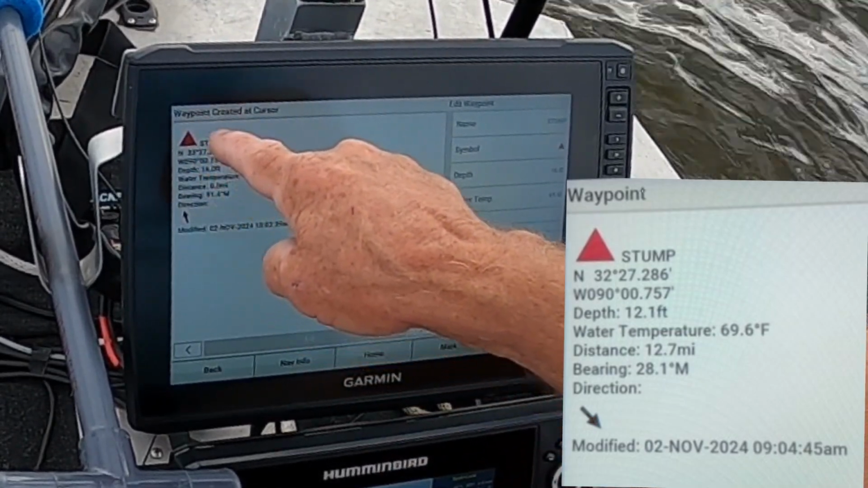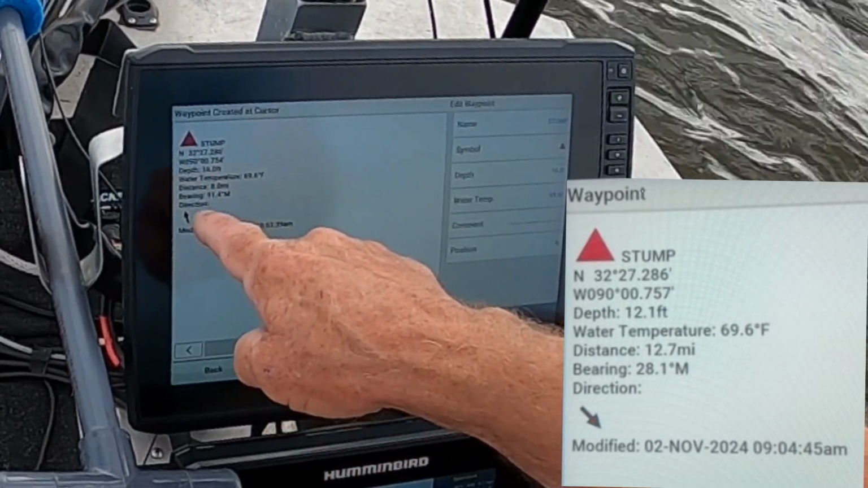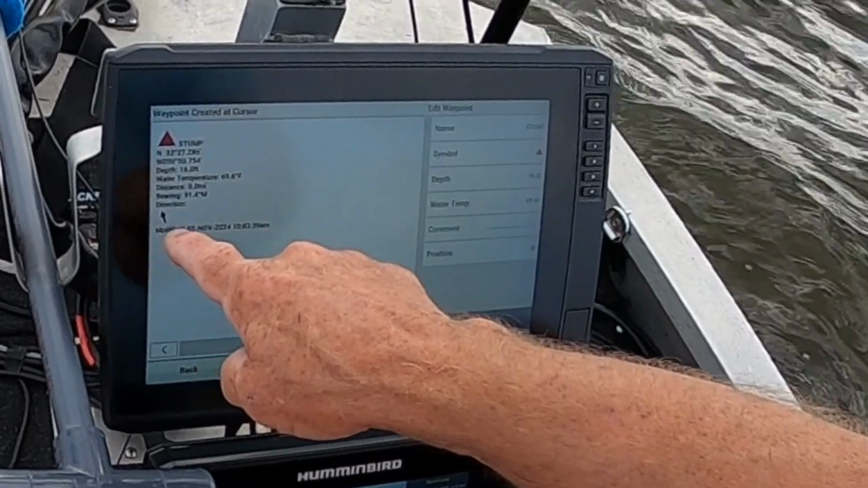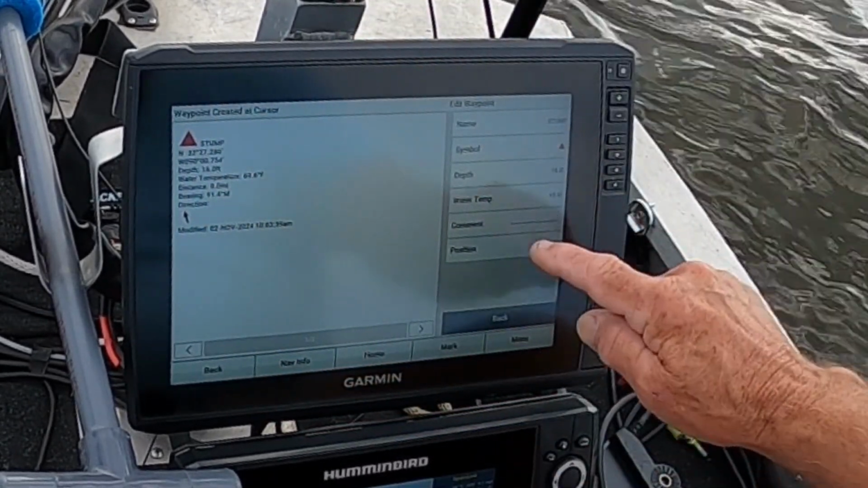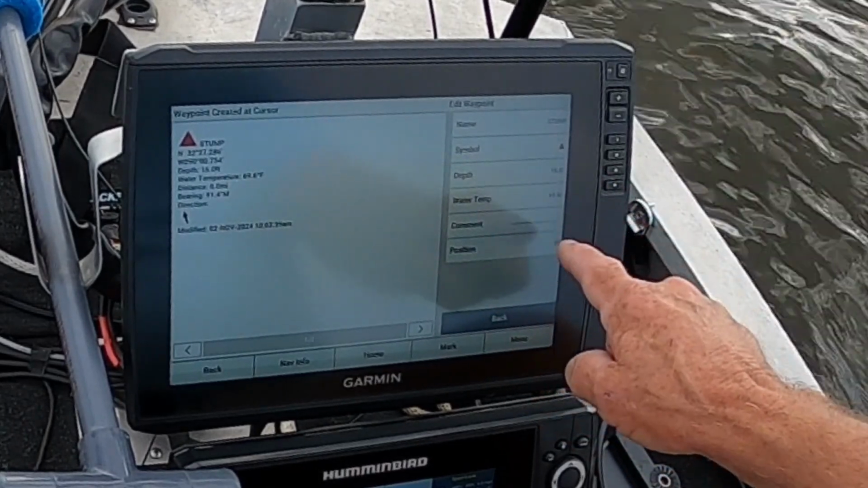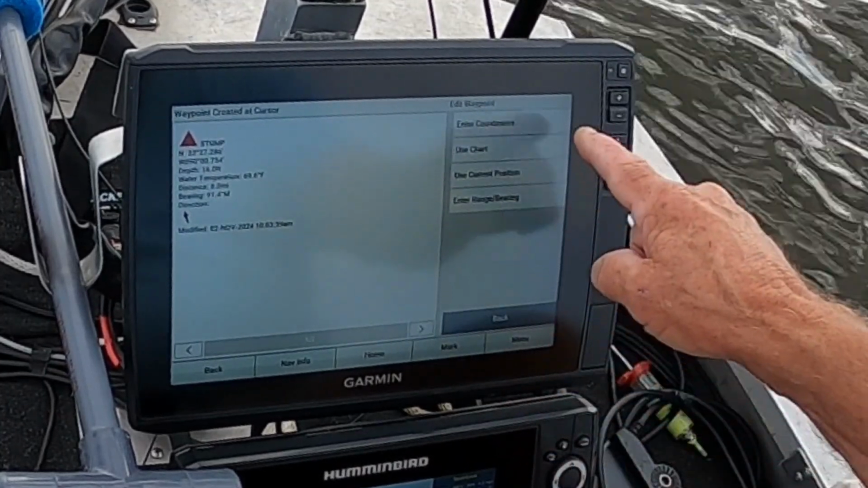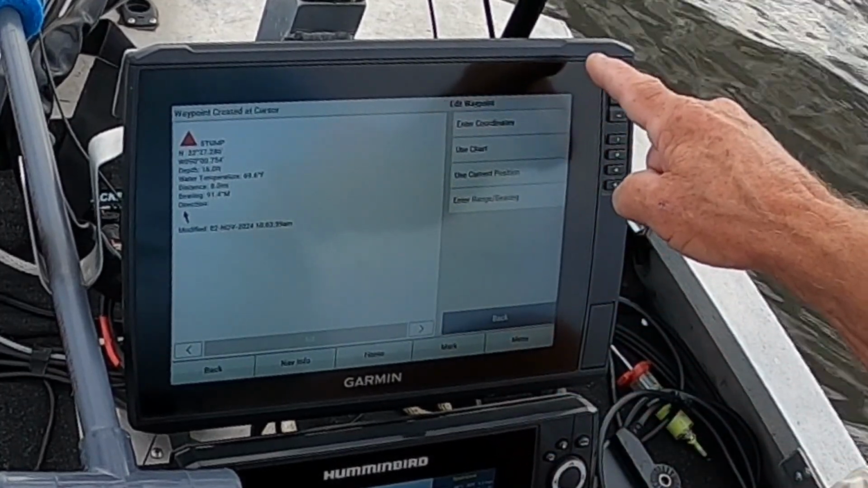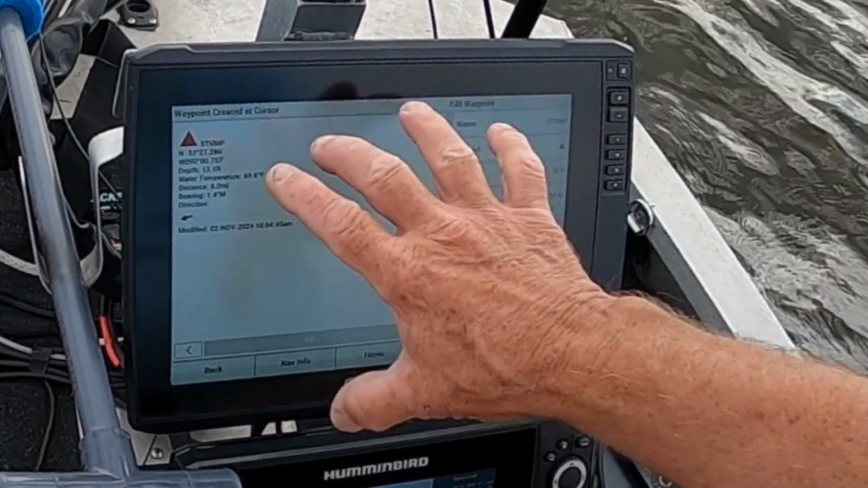You got your coordinates of where that stump is. You got your bearing, your direction, your water temperature. Everything is marked on that particular spot. So you can go in and add comments or whatever you want to do to it. If you want to enter different coordinates, you could. You can use current position right here, which we already did.